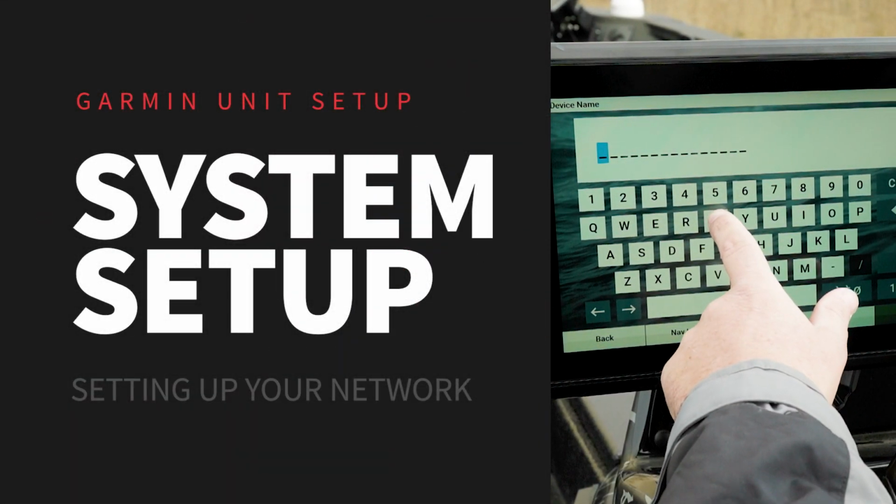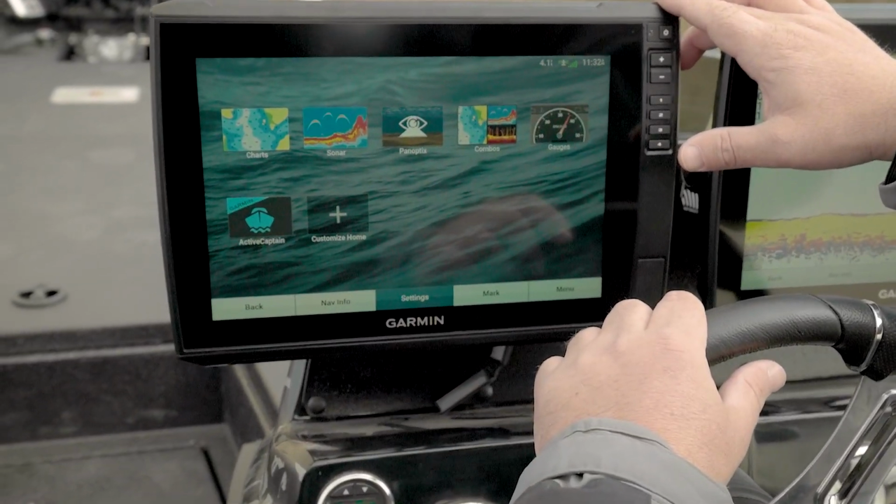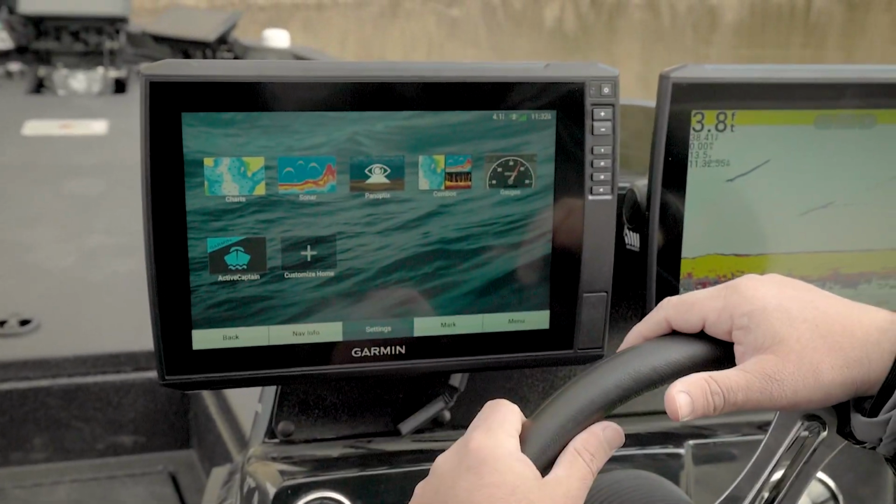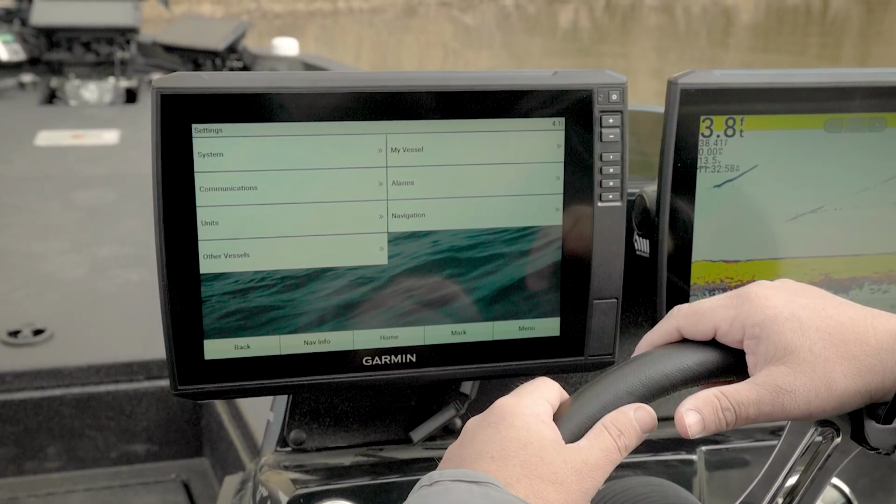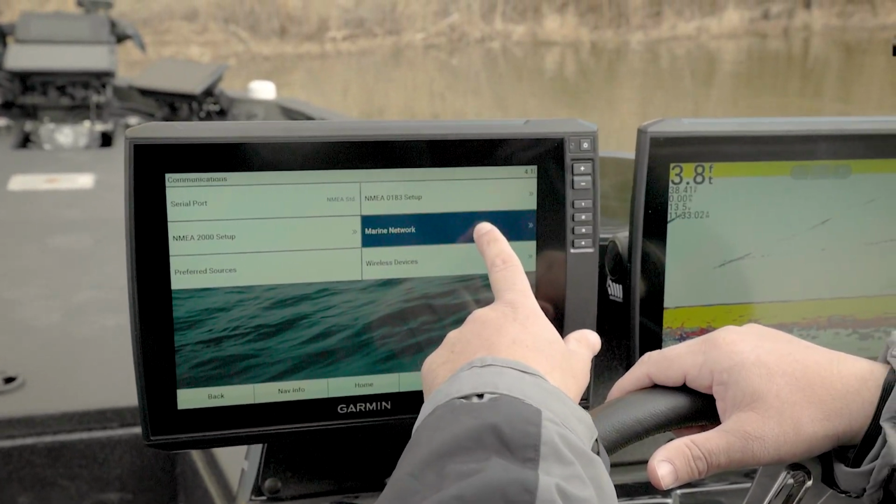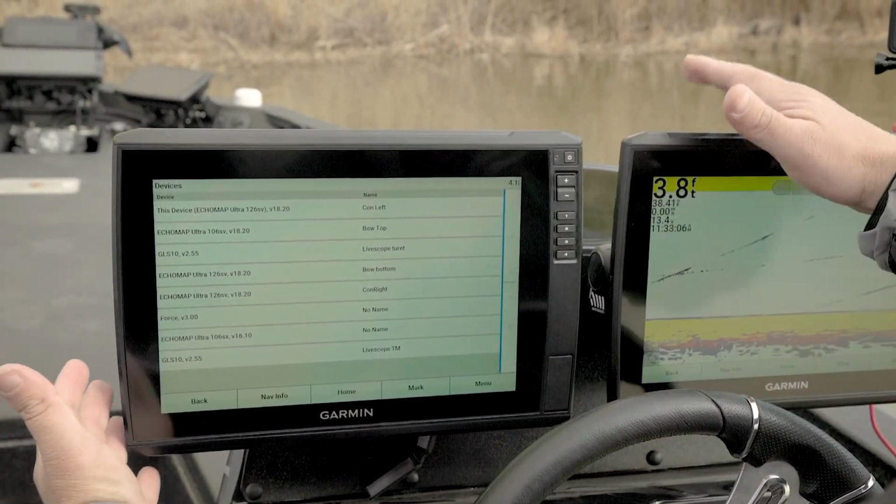All right, guys, so the units are powered on. The first thing we're gonna do is go to our home screen here, and we've got a full system we need to set up. So right here at the home screen, we're gonna go into our settings. We're gonna go into communications, and then we're gonna go into marine network. Now this is all the units on the system right here.